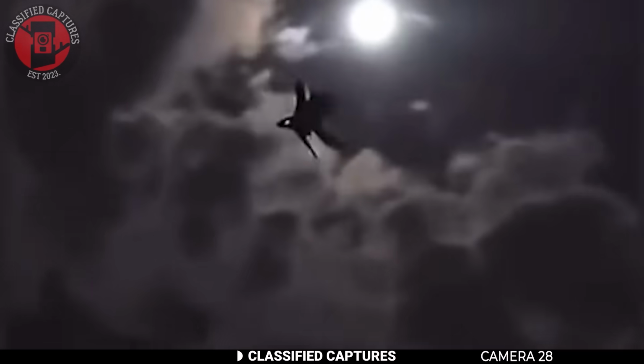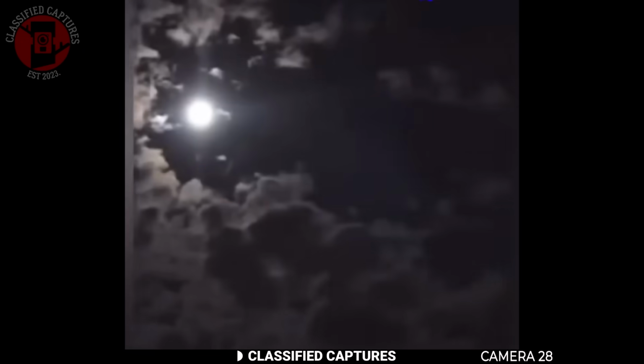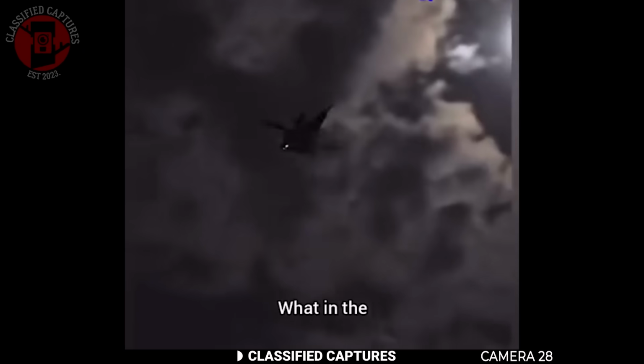Someone shared this strange video they took while stepping outside to get some fresh air. It was supposed to be a quiet moment, but then they looked up and caught this. A massive, dark shape glided through the sky. It might just look like a large bird or maybe even a plane, but slow it down and it gets weirder. The wings are broad and bat-like, the tail curves down, and the head has a snout.